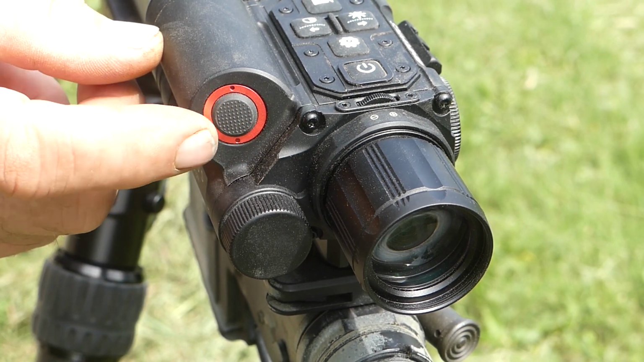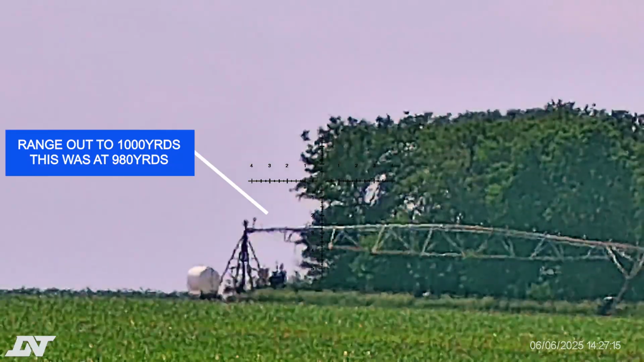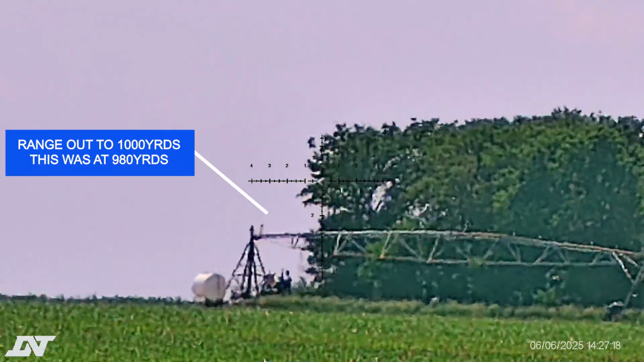This will be your ranging button. So once you're ready to range, you just basically press that button. You'll see a box come up or a crosshair.